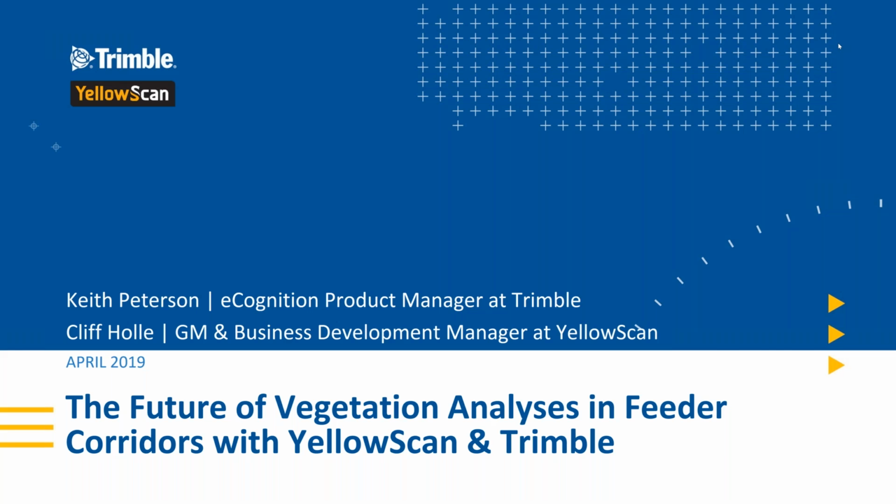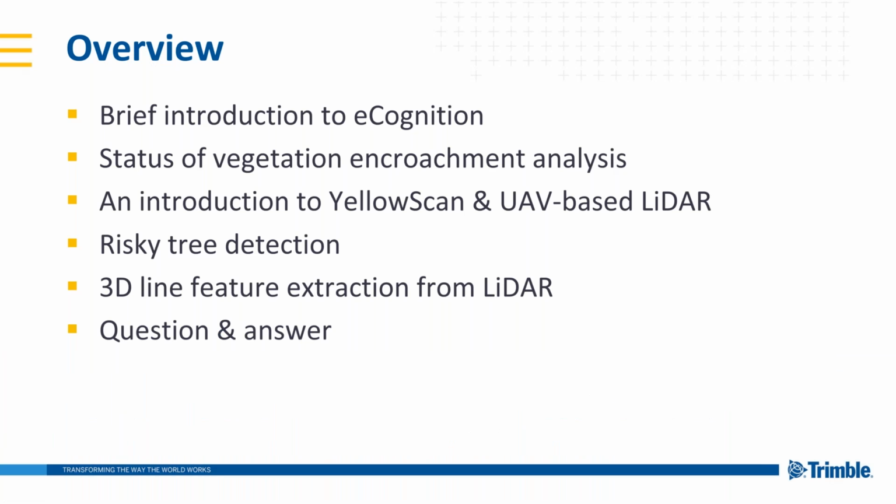And we have some good stuff to cover here. I'm going to give a brief introduction to eCognition to begin with. And then we'll look at the current status of vegetation encroachment analysis out there on the market. And then we'll get an introduction to YellowScan for anybody who's out there that's unfamiliar with YellowScan. This is a good chance. Cliff can cover all the ins and outs of YellowScan and UAV-based LiDAR, a really cool technology that's been becoming more popular over the last several years.